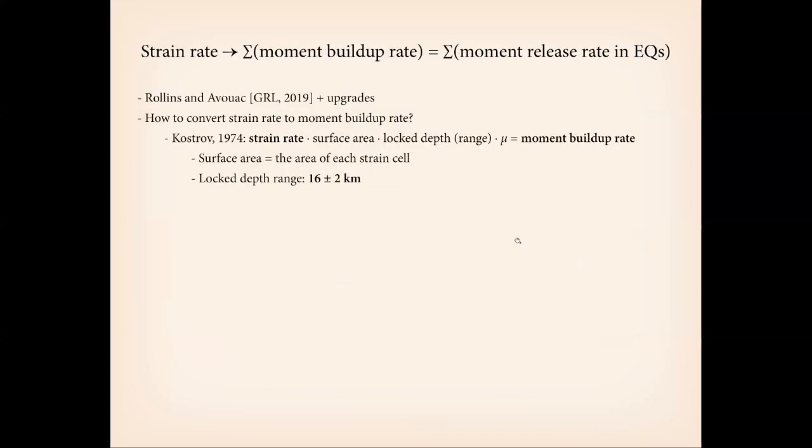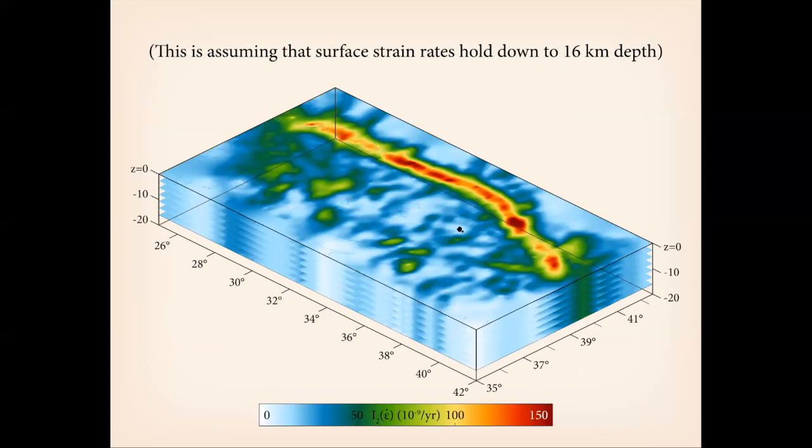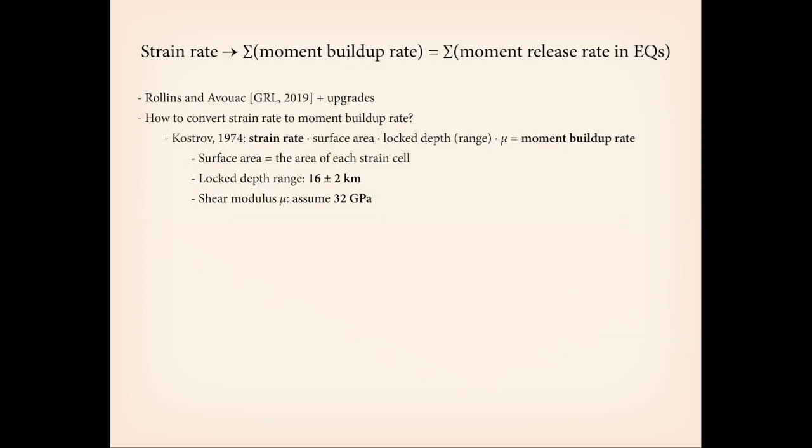And because the North Anatolian fault is the major player in strain accumulation in Anatolia, we're going to make the assumption that that 16-kilometer locking depth is a pretty good representation of how deep the strain accumulation might apply throughout most of Anatolia. Most of the strain accumulation is on the North Anatolian fault anyway, so that should get pretty close. So just to be clear, this is assuming that we are continuing what we infer at the surface as far as the strain rates down to 16 kilometers uniformly, making basically a 3D model. And then the last parameter we don't know is the shear modulus.